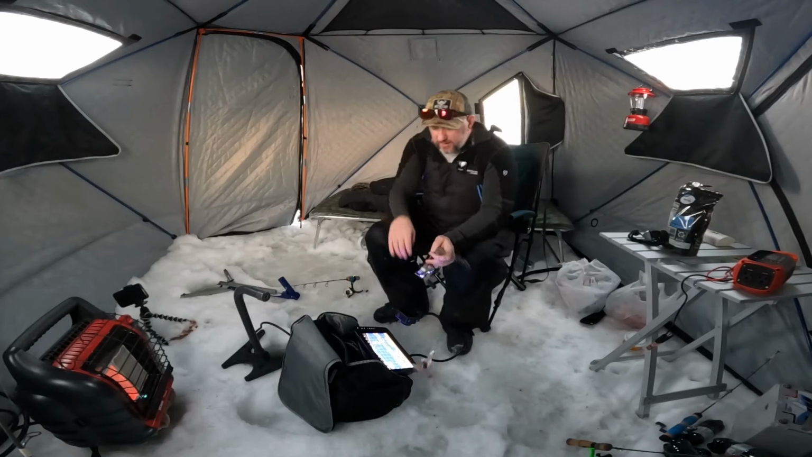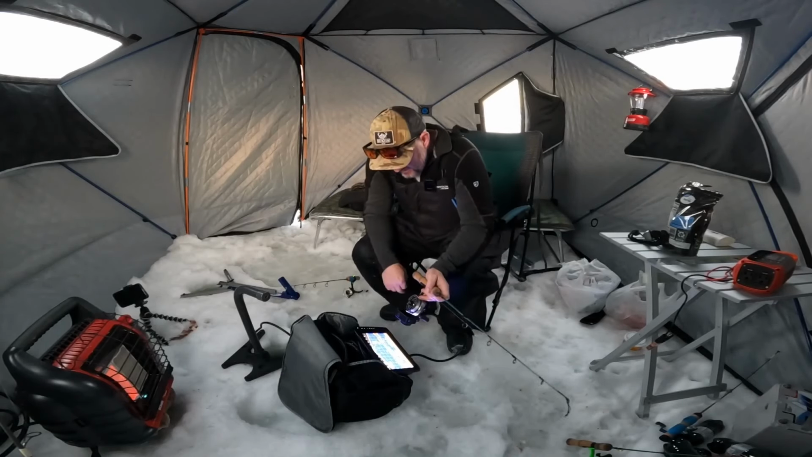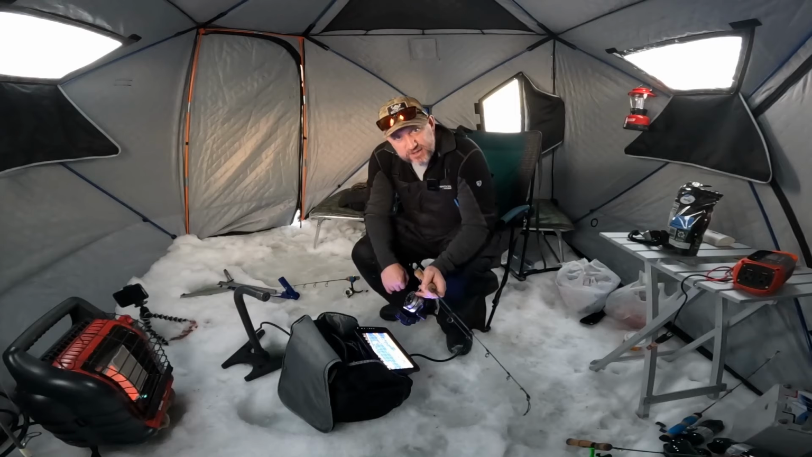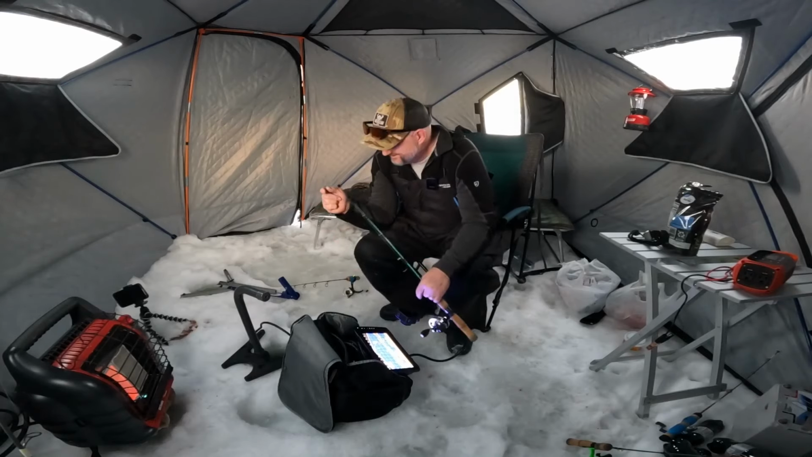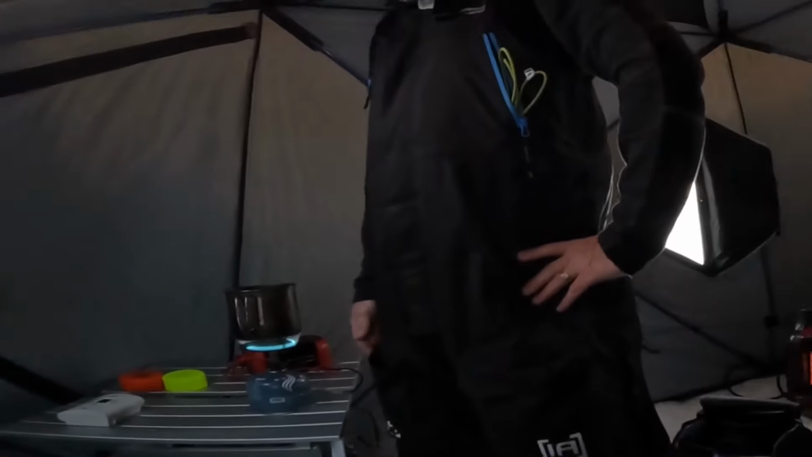It's starting to get a little bit dark. I think I'm gonna make some dinner. And I don't know, maybe set up a different rod, see if I can break 2 rods on the jaw jacker today. We'll see how it goes. Wish me luck.